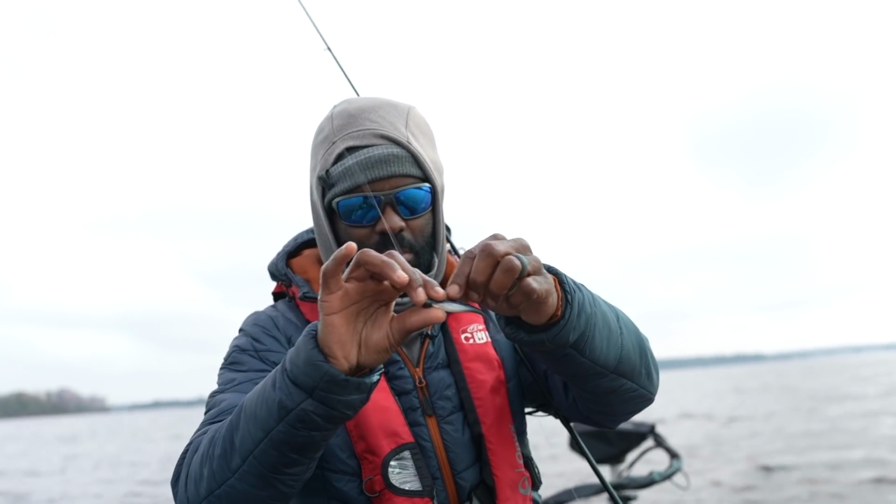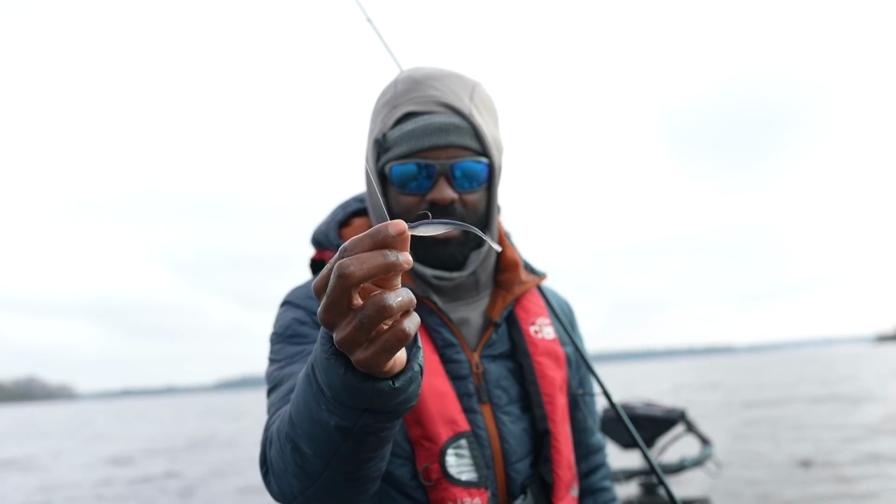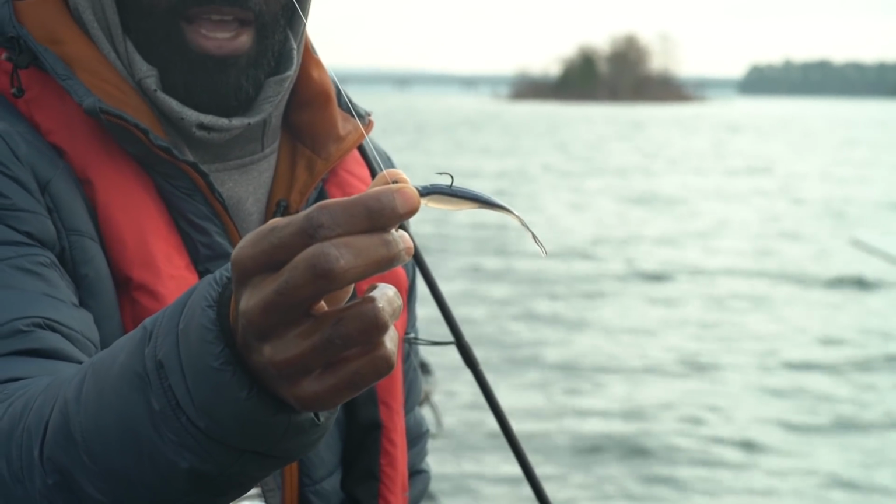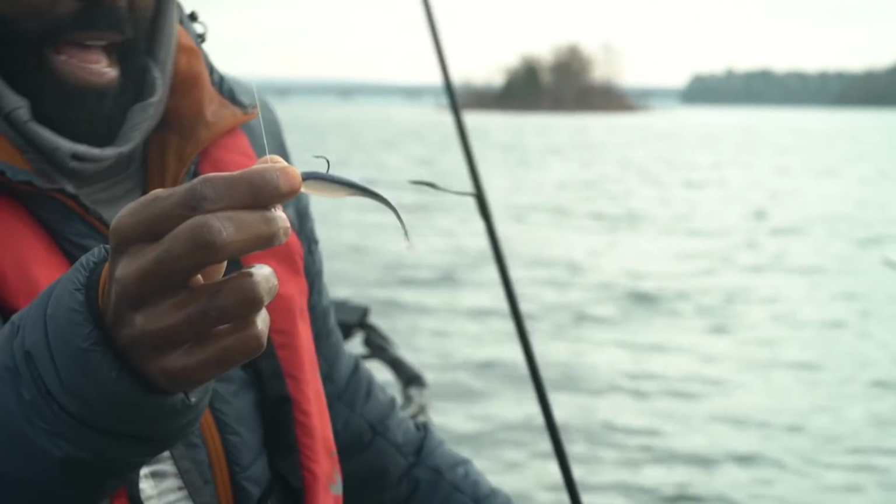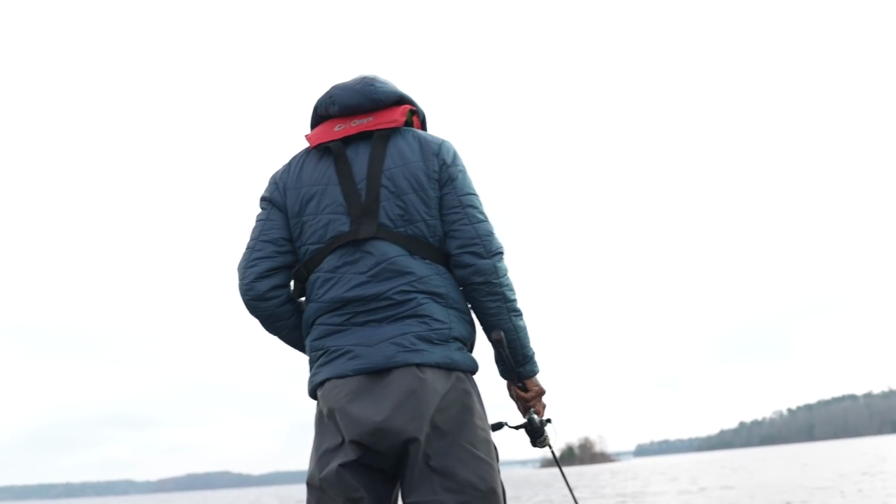This is nothing but a Ned rig head, the heaviest one I can buy, a fifth ounce, with a Streaks 375, which is a fluke style minnow bait. And that color is called Ralph's shad. I like it. I don't know who Ralph is, but that's a good looking shad, Ralph. I like your shads, Ralph.